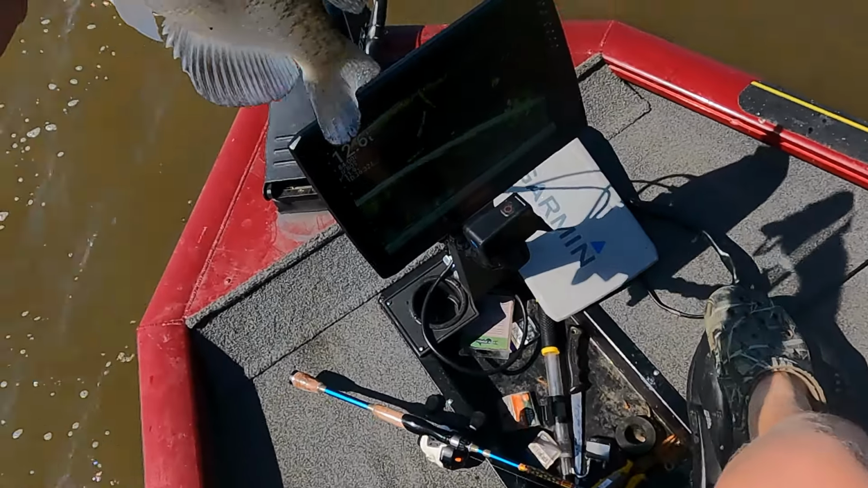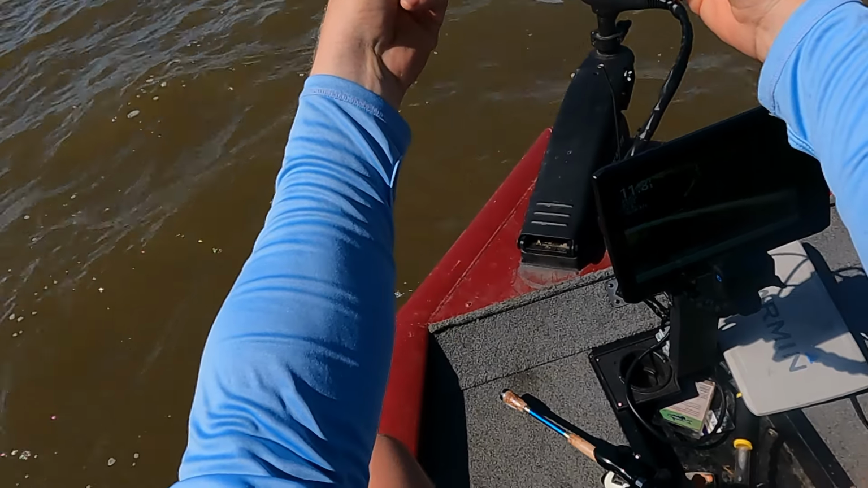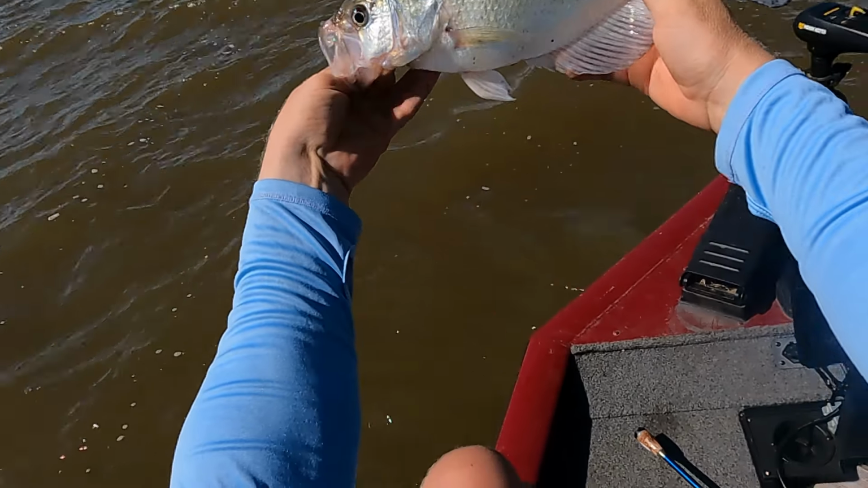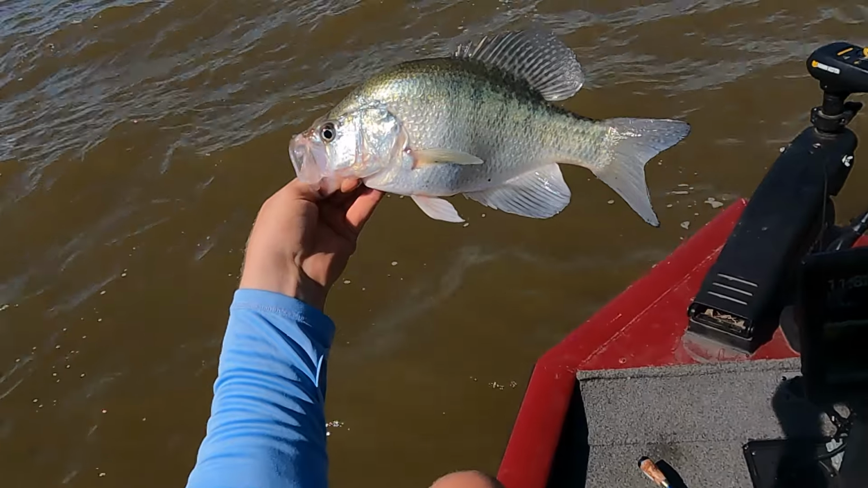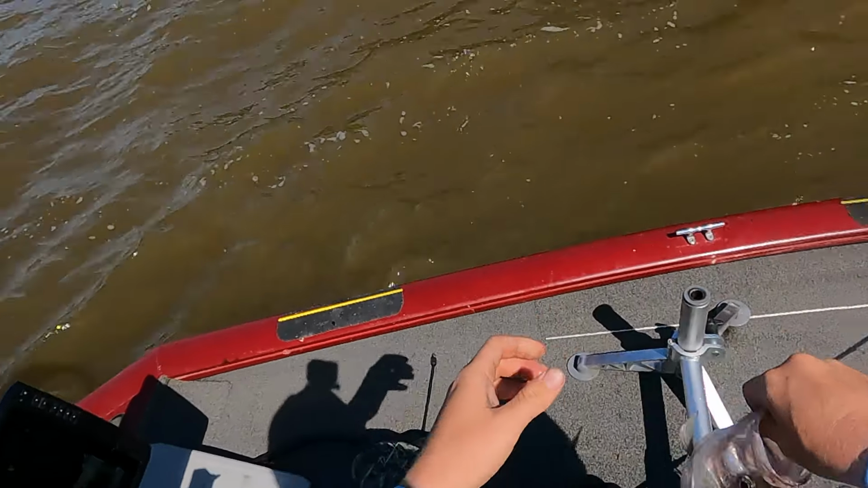Gotta get back on the spot or I'll blow off it. That's a big crappie. Woo! So I guess about 15 more of them. I'm just drifting it over the top of them, and every now and then one will hit it.